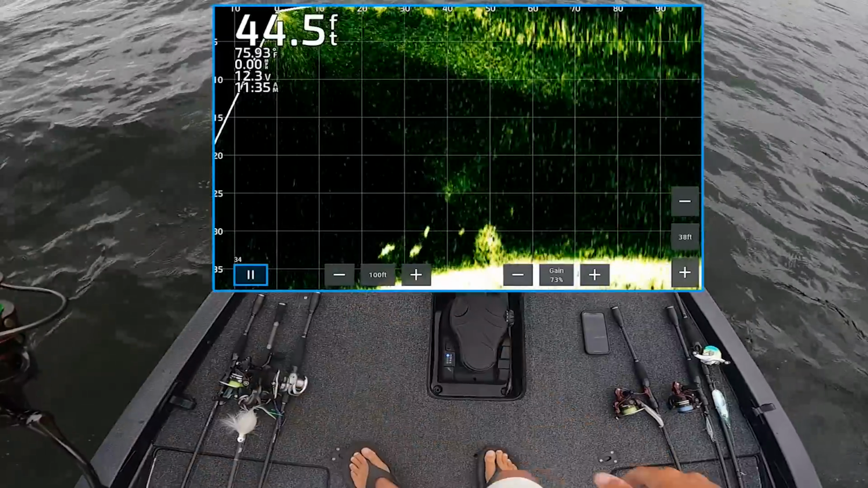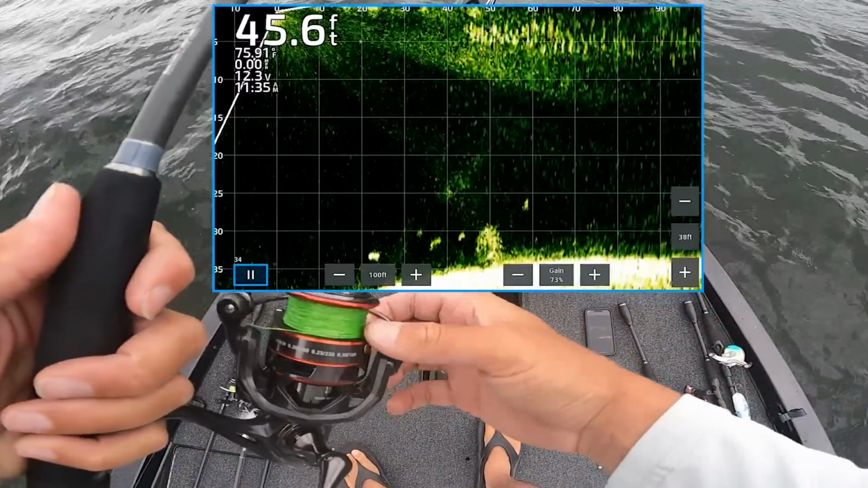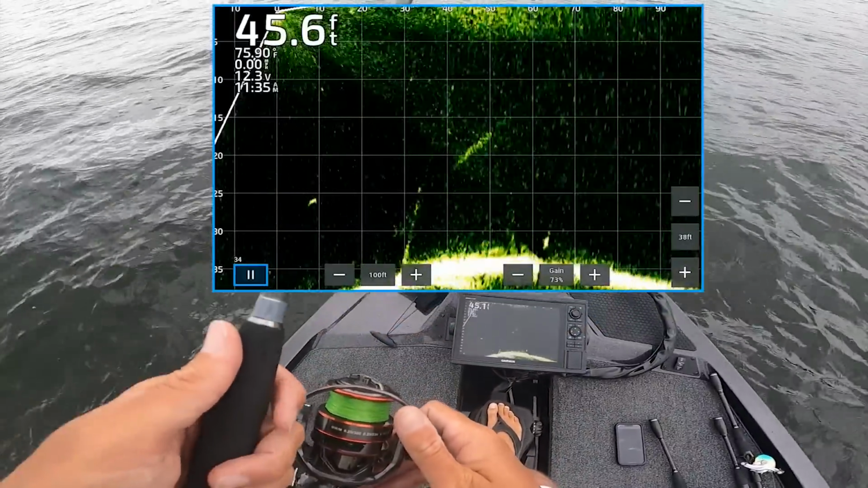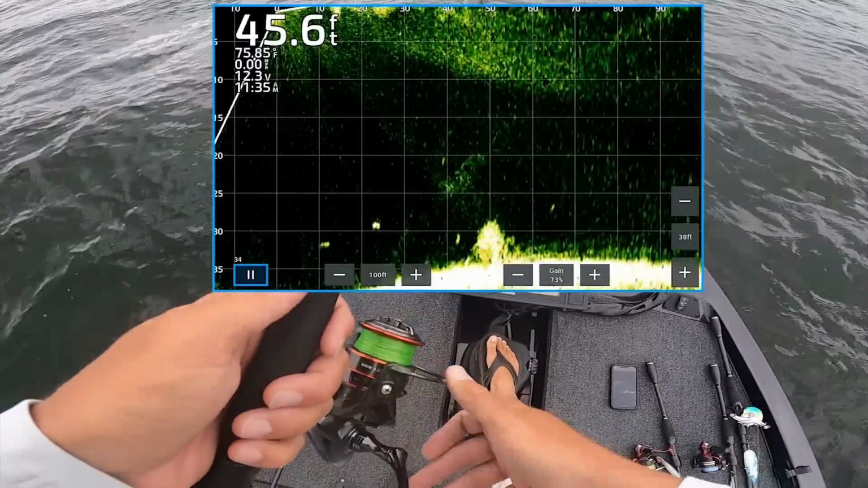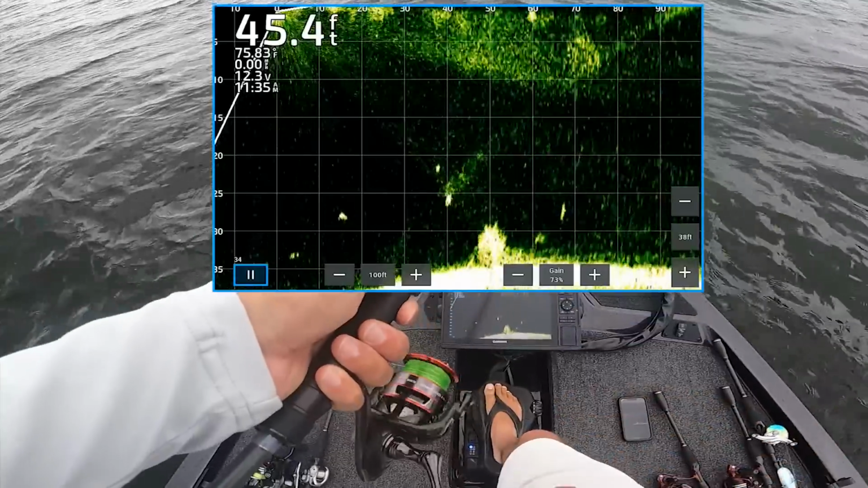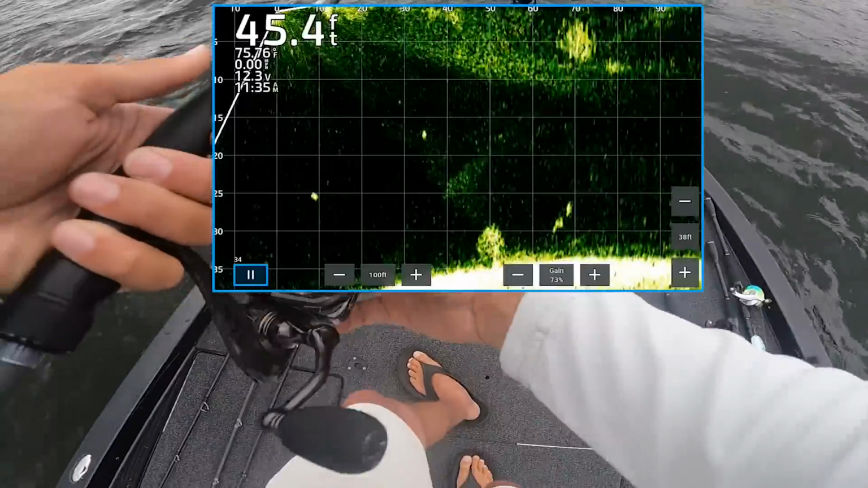Dadgummit. Terrible cast. I've been throwing in the wind all day pretty good, and all of a sudden now we're going to be throwing some interceptions. Y'all just think it's a video game if you're like it just made it look easy. It's not always that easy. Come on, catch up the wind. Come on. Come on, you're gonna eat. You gotta eat. Yeah. Oh no, it came off.